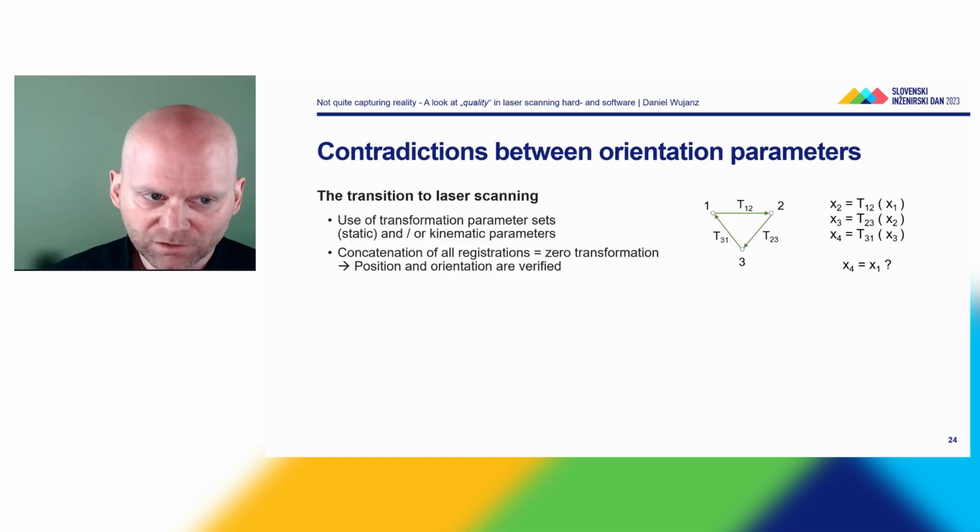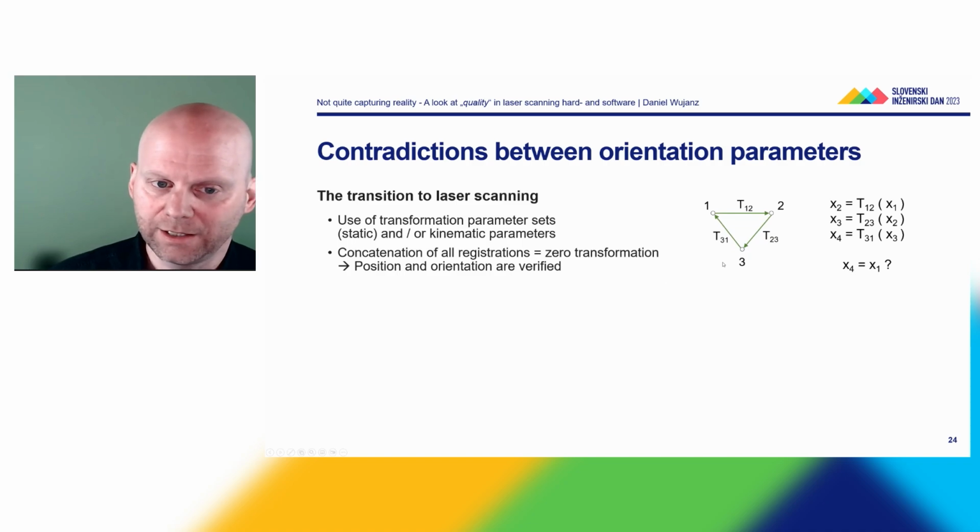Just an example of a small triangle here: let's say we have 3 stations that are connected by 3 different sets of registration parameters. We start registering here, go here, then to the third station and back. Then I should receive a so-called 0 transformation. That means, first of all, that the position and orientation are verified.